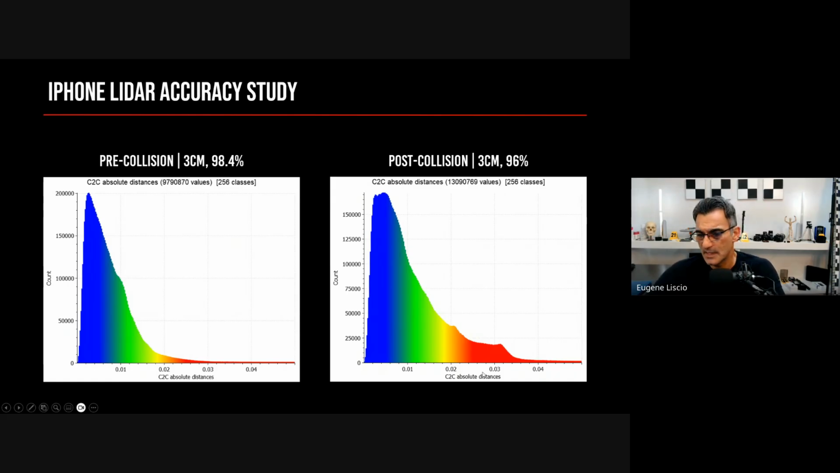Now, post-collision, this drops down a little bit to about 96%. There are some reasons for that. One is that the vehicles were moved, so they weren't scanned in the same place, and some of the structure could have shifted a little bit. However, it's very similar. At the peak, we're somewhere around the 5 millimeter mark, and the majority of points are below 2 centimeters. At the 3 centimeter mark, we're at about 96% of the points. Some of the higher differences are due to areas that could not be scanned, and there's a mismatch and things like that. But overall, there's pretty good agreement.